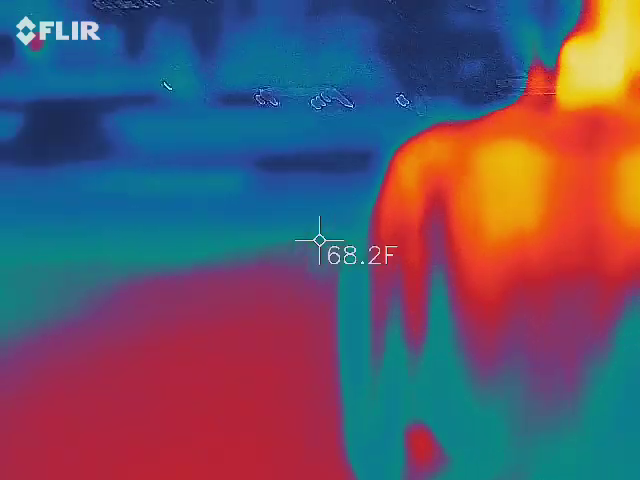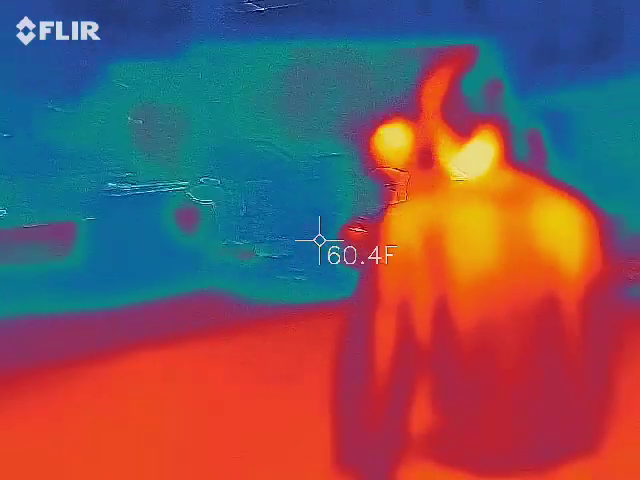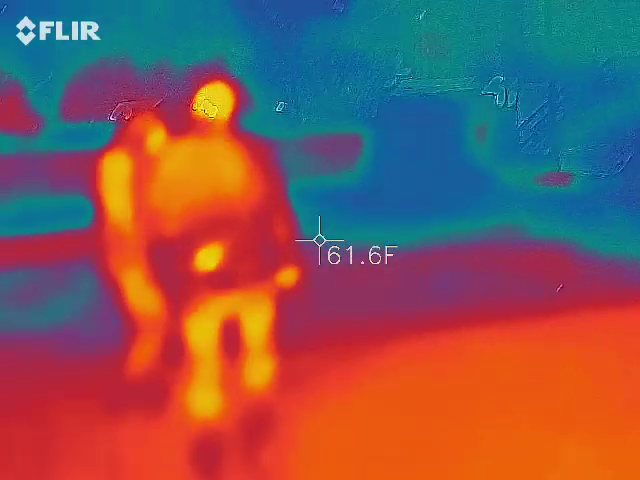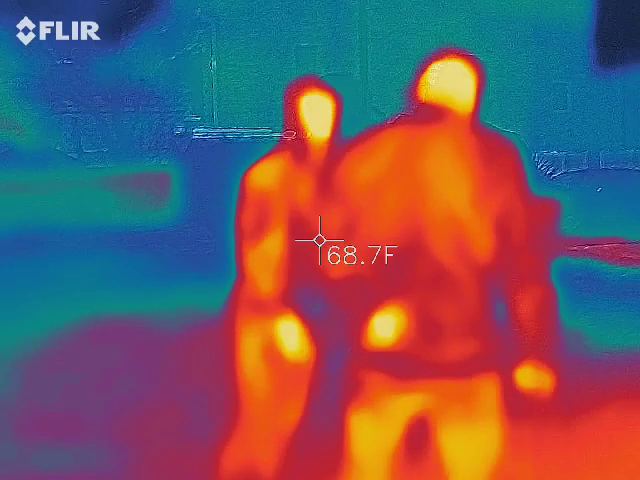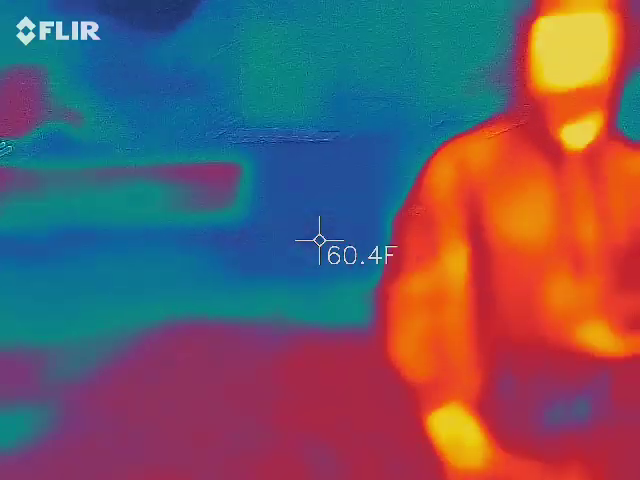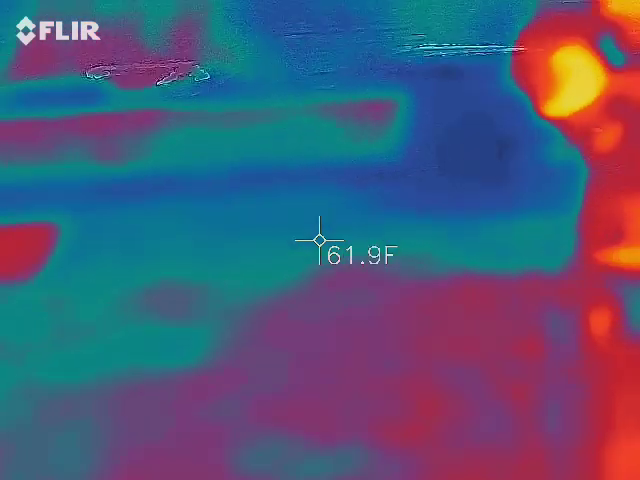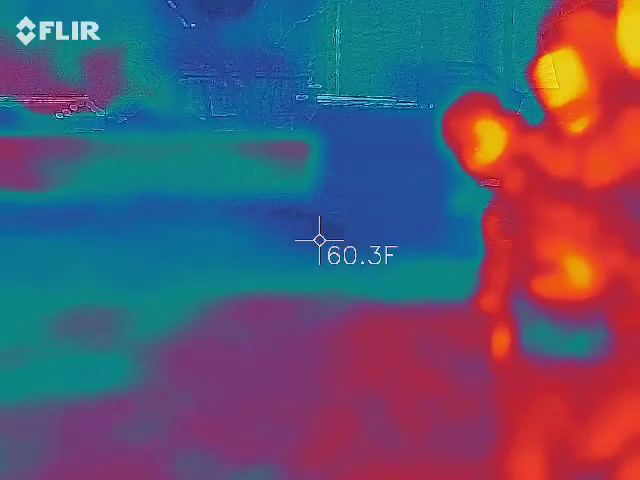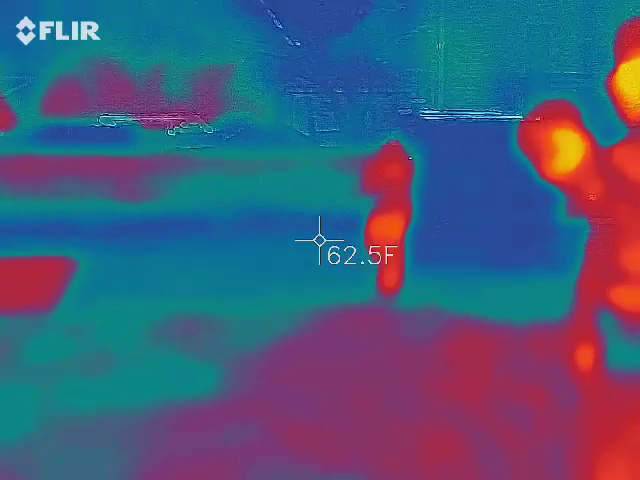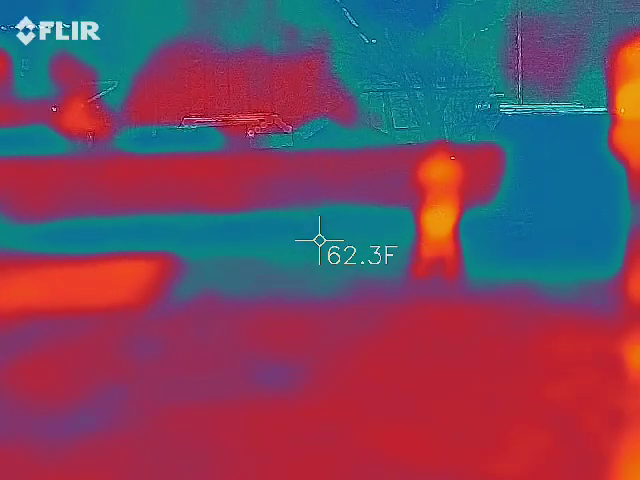So, you've used the REM pod before? You just have to come with the red one. Oh, you like the red one? Yeah, it's cooler.